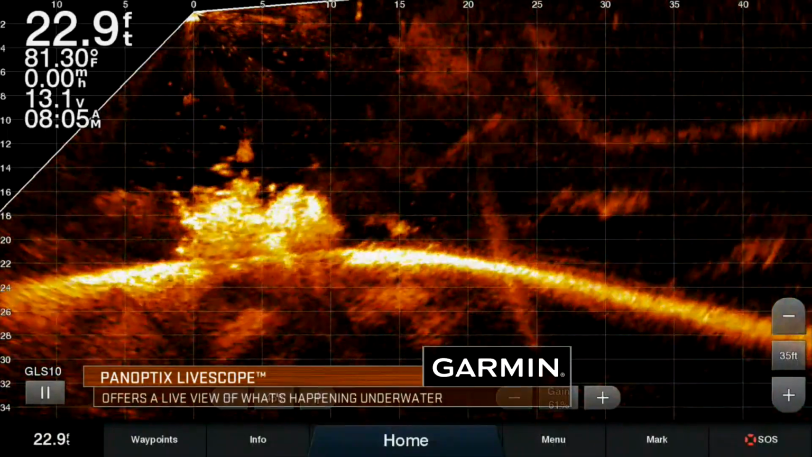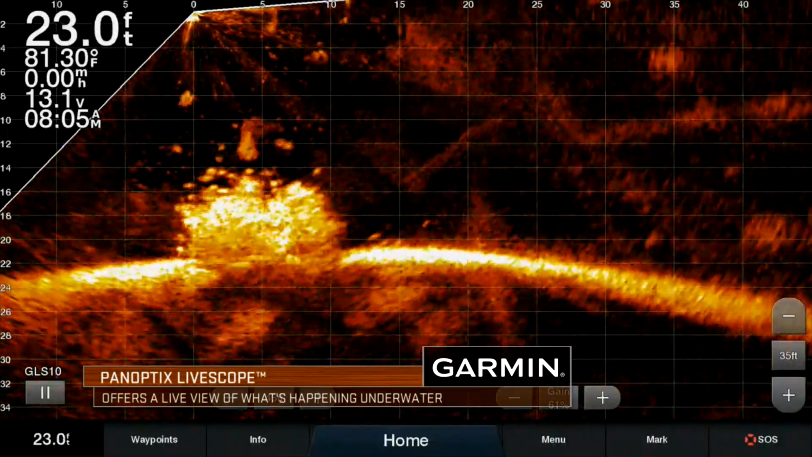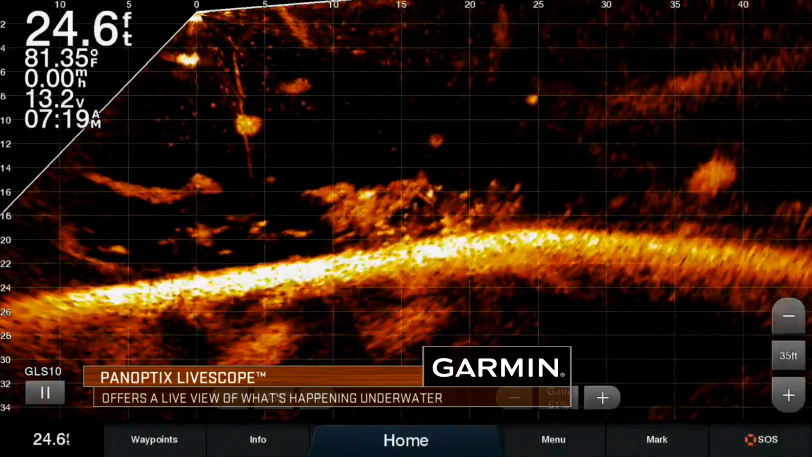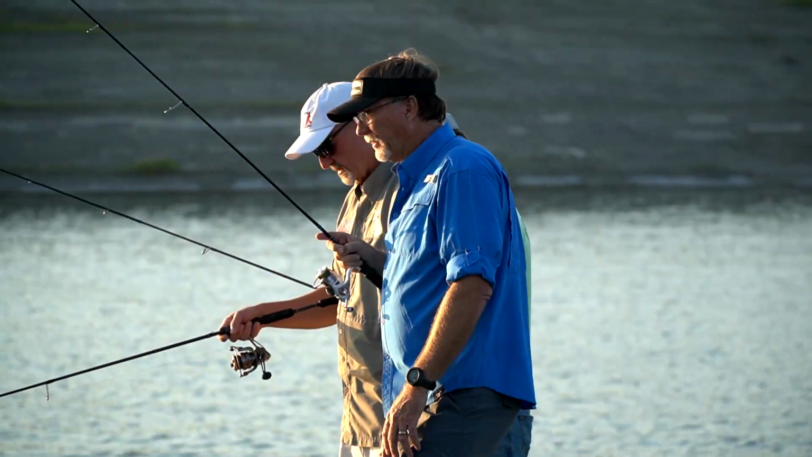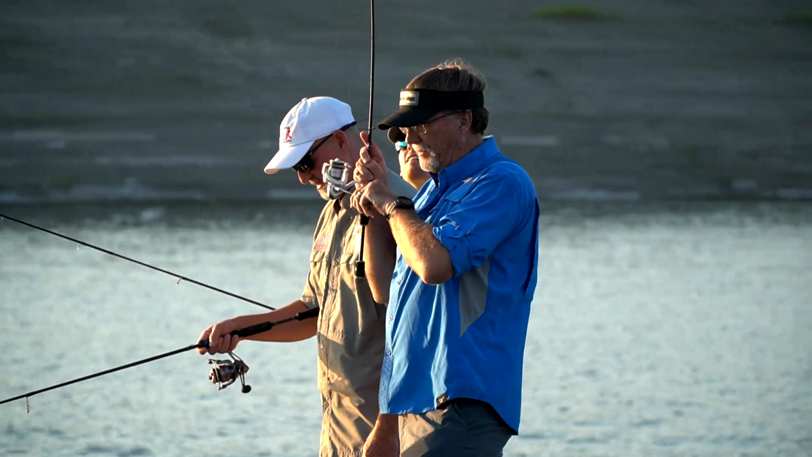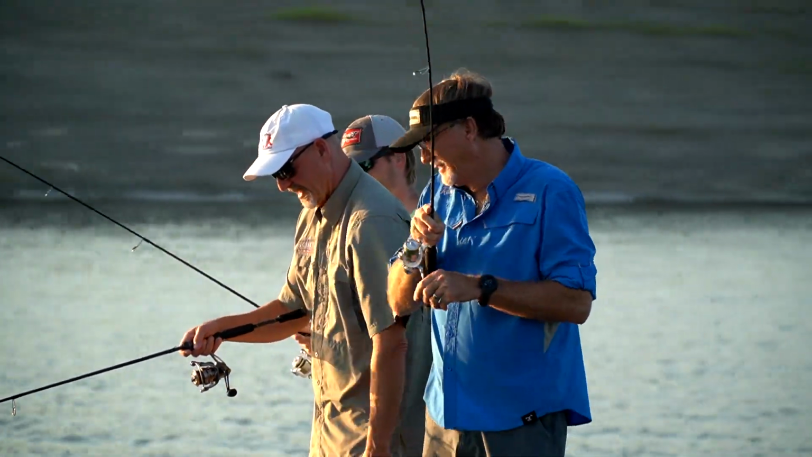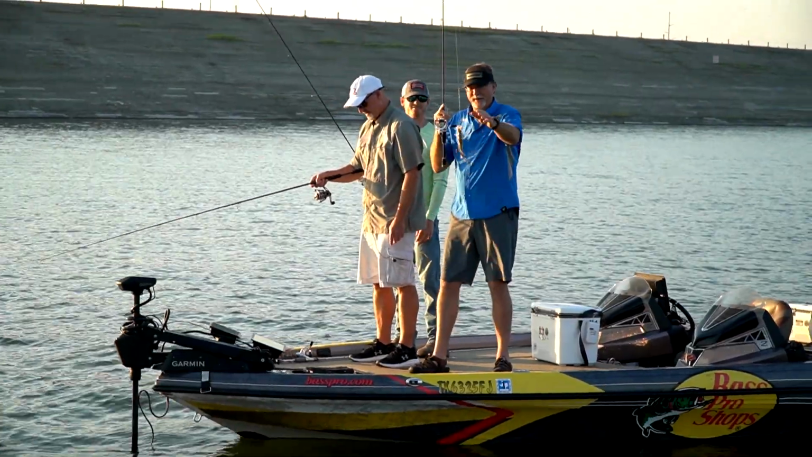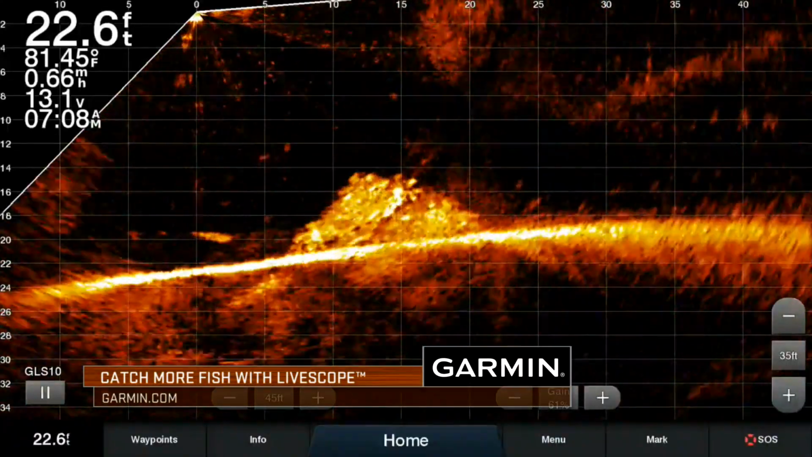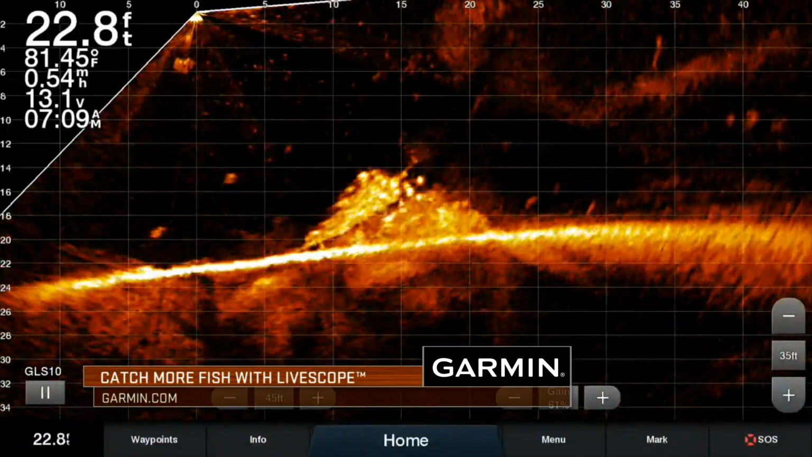You can watch your line, you can watch your hook. You can watch them react to it, big and small. You can see different species come across and tell what they are. People call it video game fishing. I don't really think that does it justice. I think it's just fishing on steroids that brings everybody together, because when you see a brush pile and you see life down there, and you see action down there, you know you're gonna get a bite.